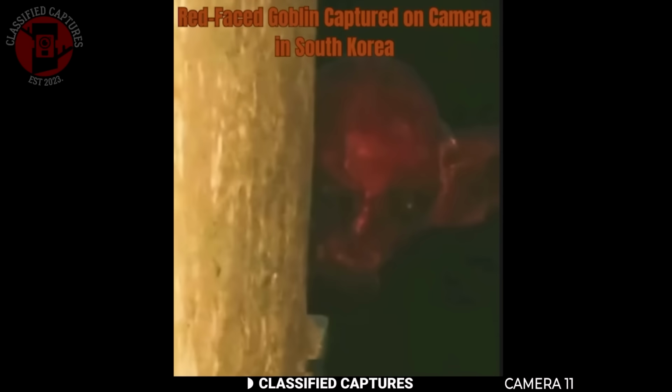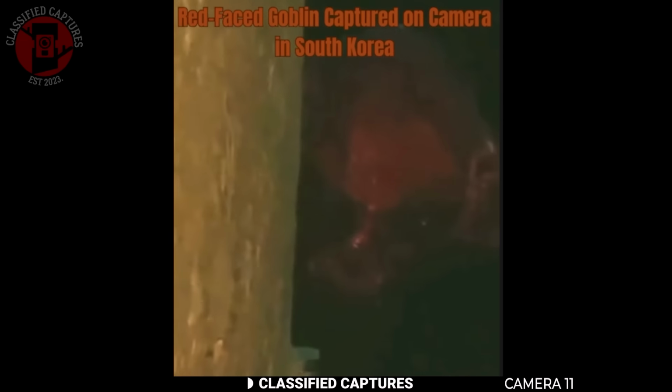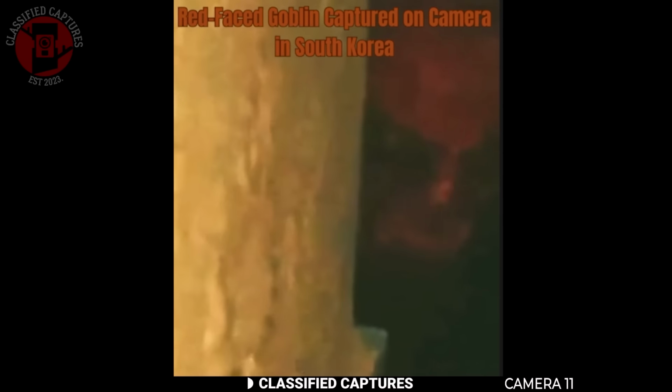The next footage is said to have come from South Africa. A man was walking home very late one night when he noticed something peeking at him from behind a wall. Curious, he got closer, and that's when we see it. It was this red-faced creature hiding in the dark. The way its eyes glowed and its sharp features stood out. Some say it resembled the goblins you read about in folklore and textbooks.